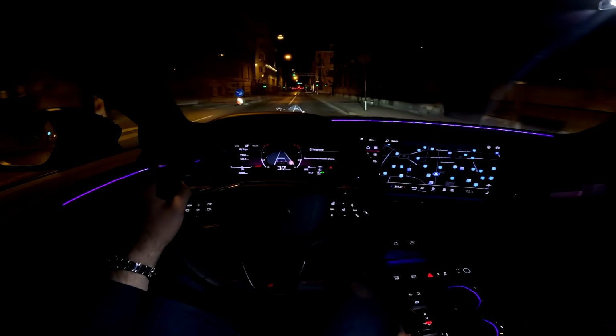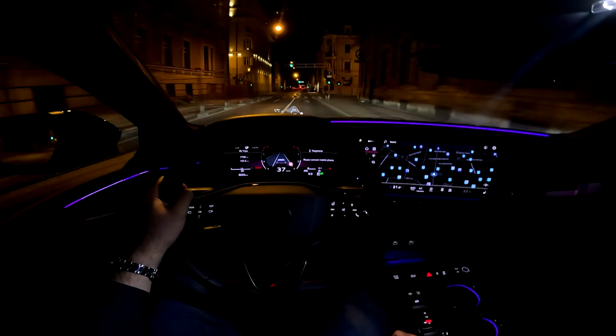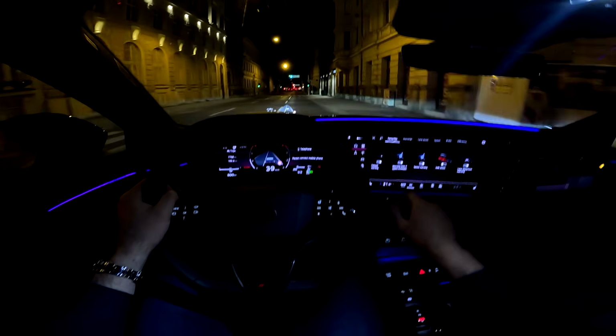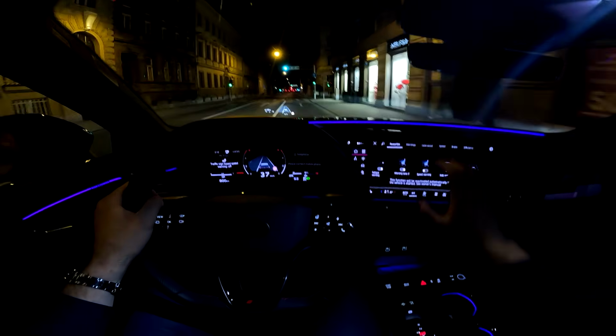And by the way, the speed warning that is mandatory by law in all new cars in Europe. If you press this, here is where you can turn it off.